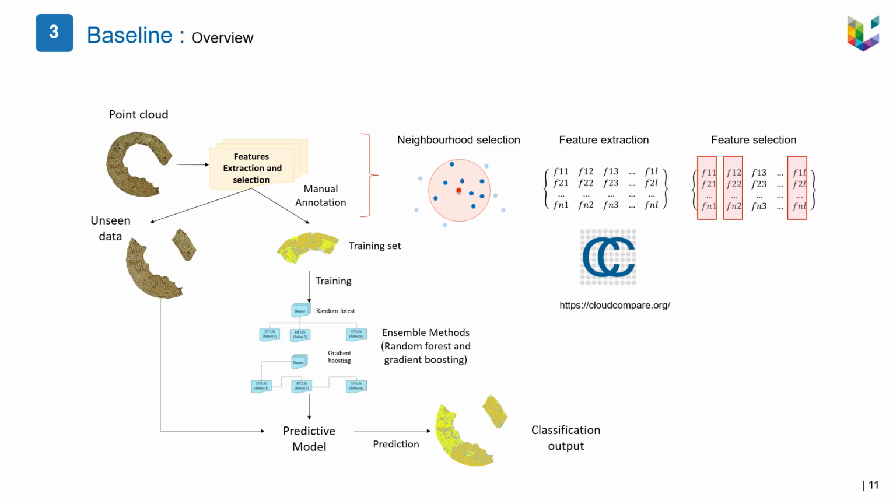Second, here we provide a starting point for multi-scale semantic segmentation using random forest and gradient boosting classifiers. So, starting from our point cloud, which is split into labeled data and unseen data, we choose different spherical radii to select neighborhood points, which will be used to extract geometric features using CloudCompare software. After that, we select the important features which contribute the most to the classification result. Finally, after creating and validating our predictive models, we process the unseen data for classification.